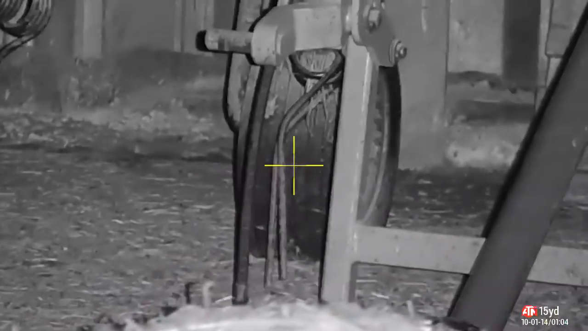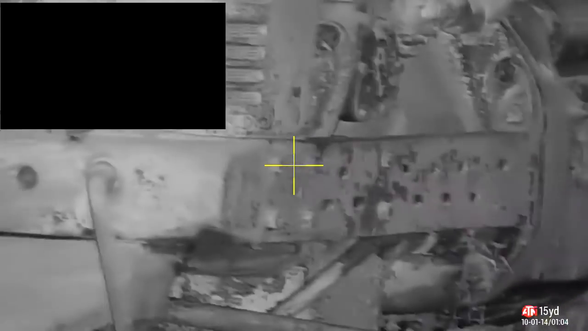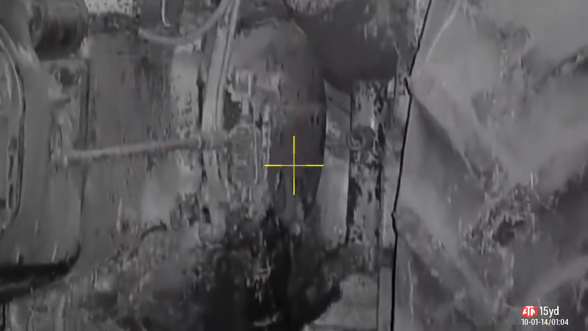This old tractor and the old machinery at the back of the grain store really does produce. They're climbing in, on and around this all night long. I'm going to throw some privacy boxes up there just because it has a registration plate. I know it's an old tractor but I'm thinking about privacy here. So if that comes up again, you know what I'm hiding.